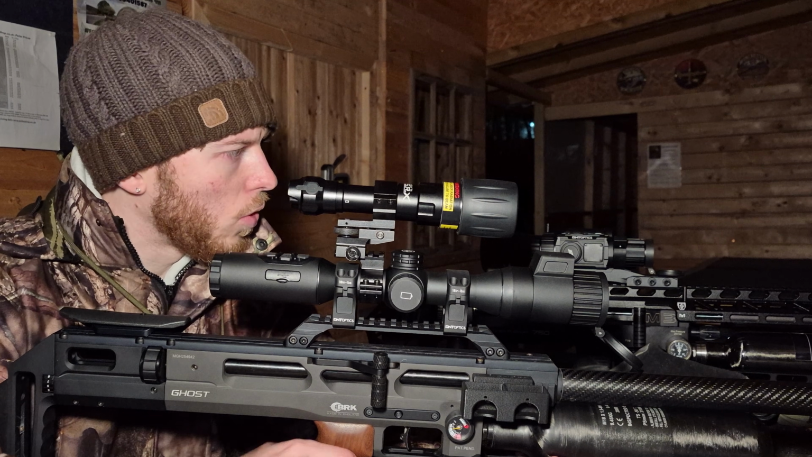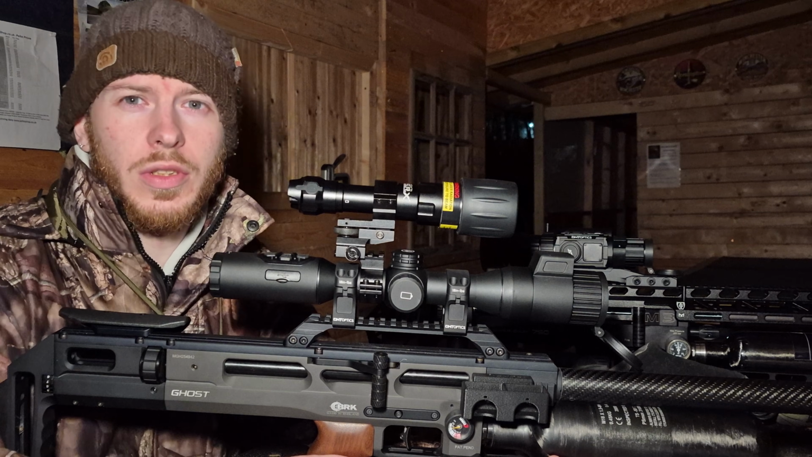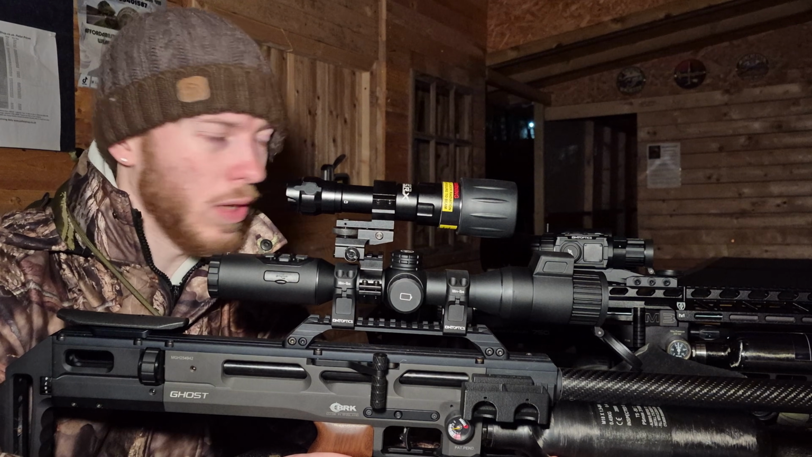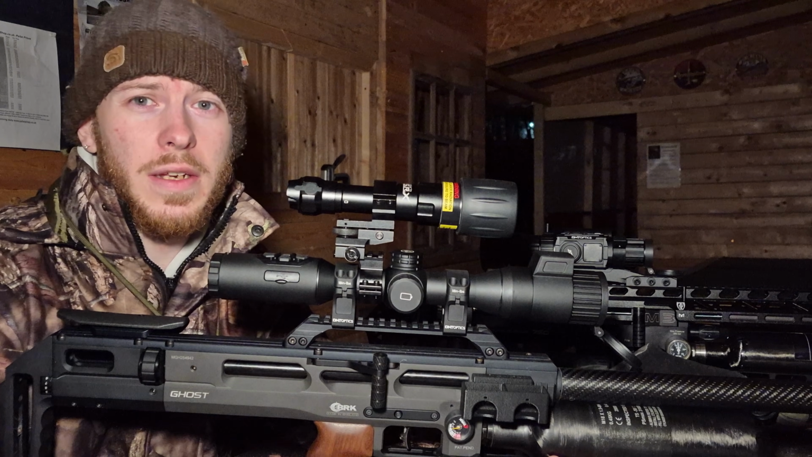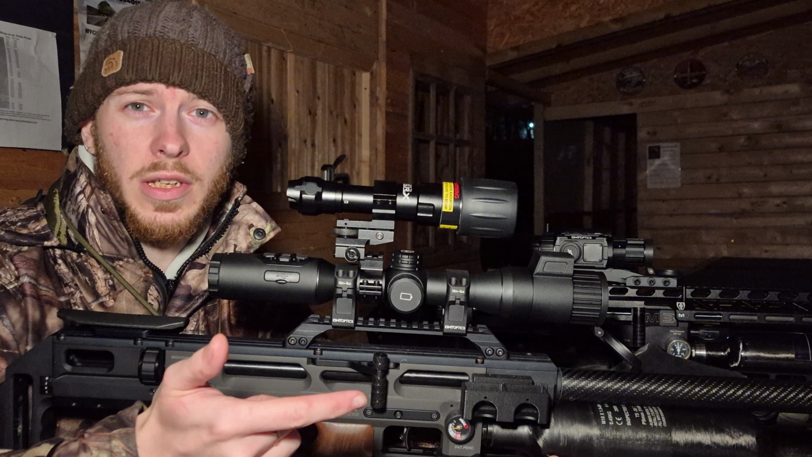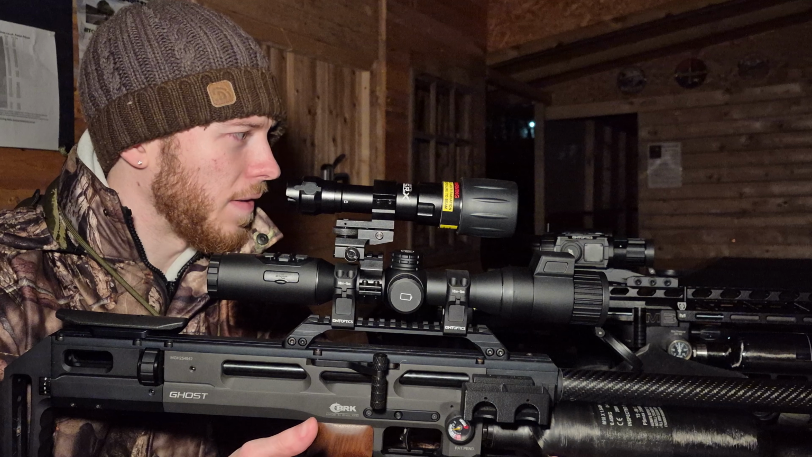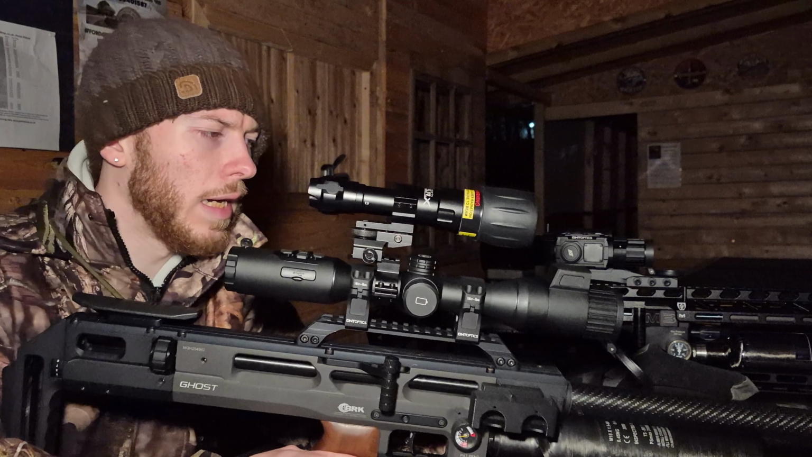However, would I say you need to upgrade? No, I wouldn't. The ZULUS V2 and the V1 for that matter are still very much relevant scopes, especially with the price point as well. They've got everything you need. Day scope, nice scope, and you've got ballistic calculator, you've got your laser range finding, and you've got a built-in IR, so it's one less thing to worry about.